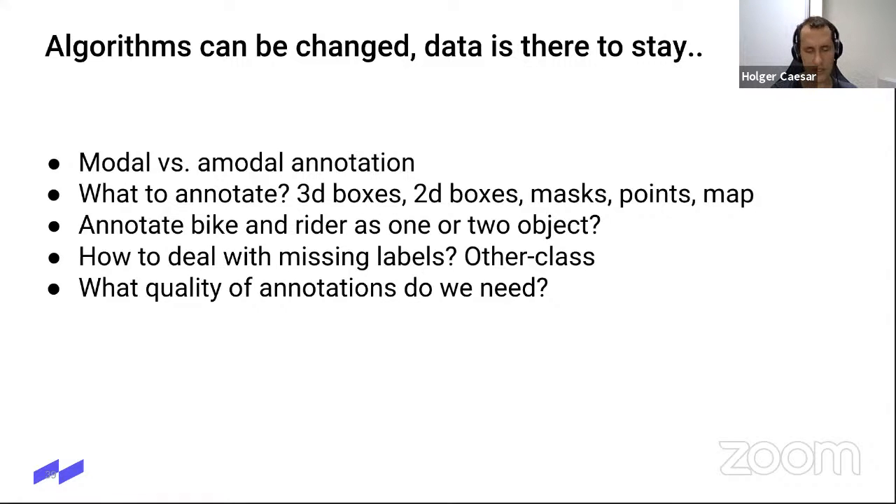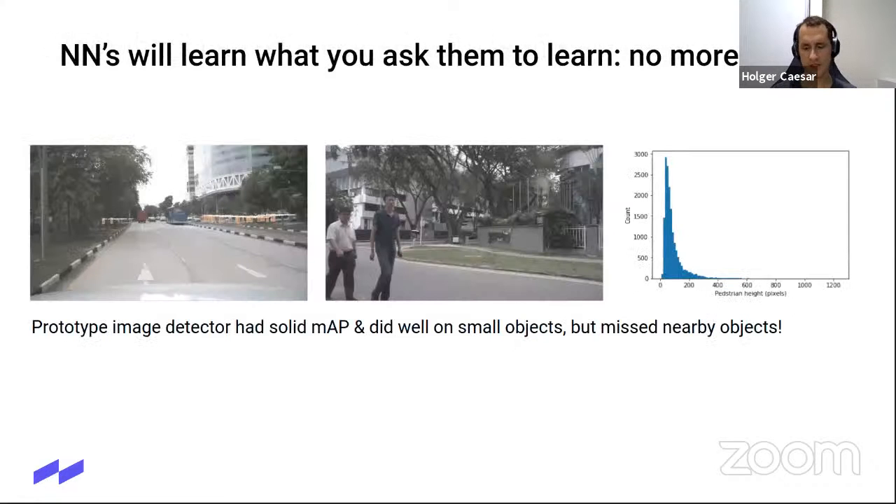And the last question here is, what quality of annotations do we need? I will show something about a small study about that question in a second. Here's just one more case study I want to show you. This was from 4 or 5 years ago, where we trained an image detector on a small data set, and it had a solid mAP and did well on small objects.